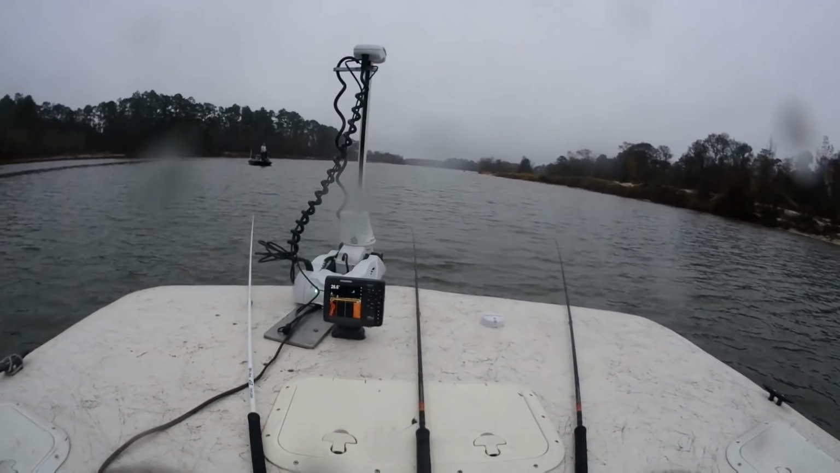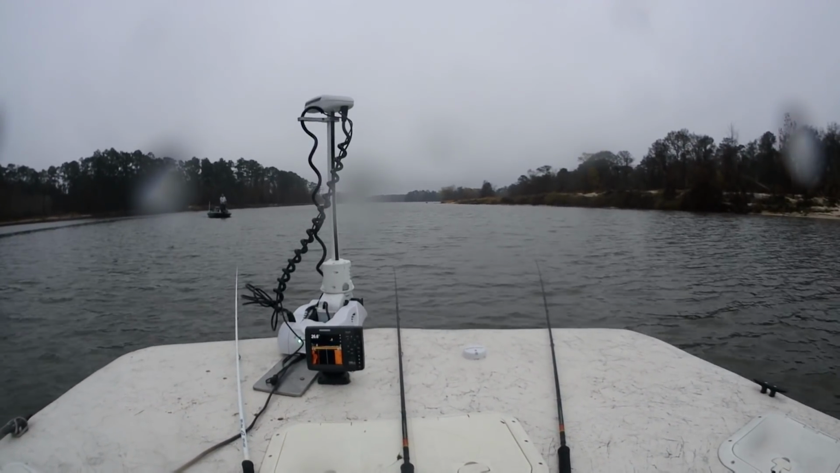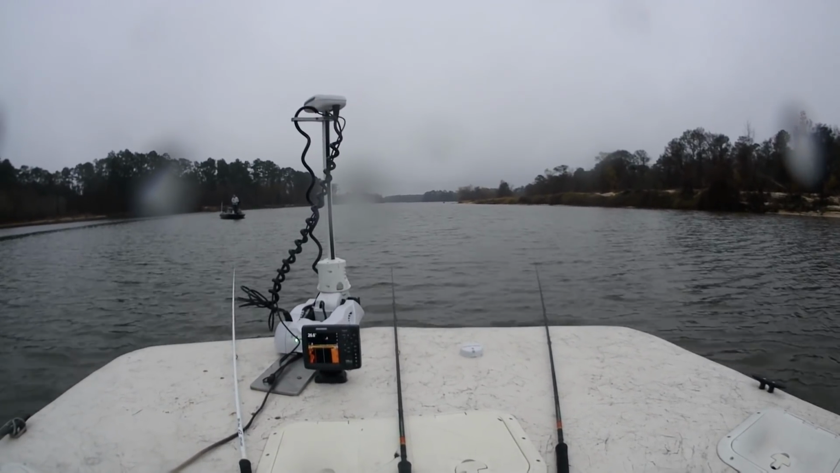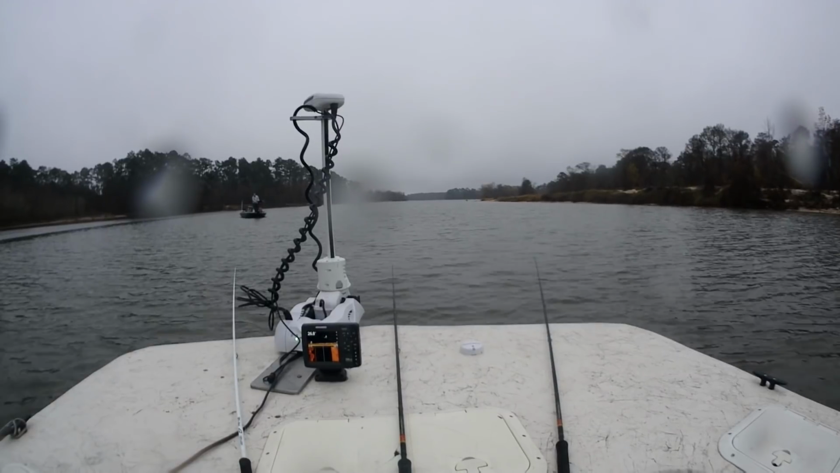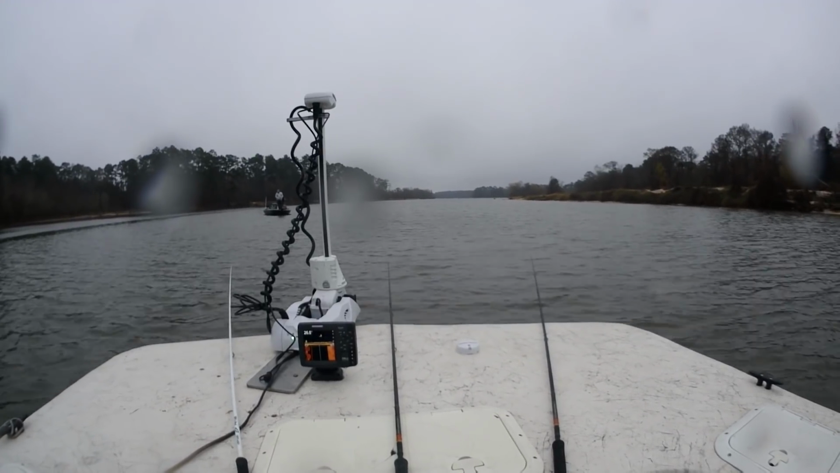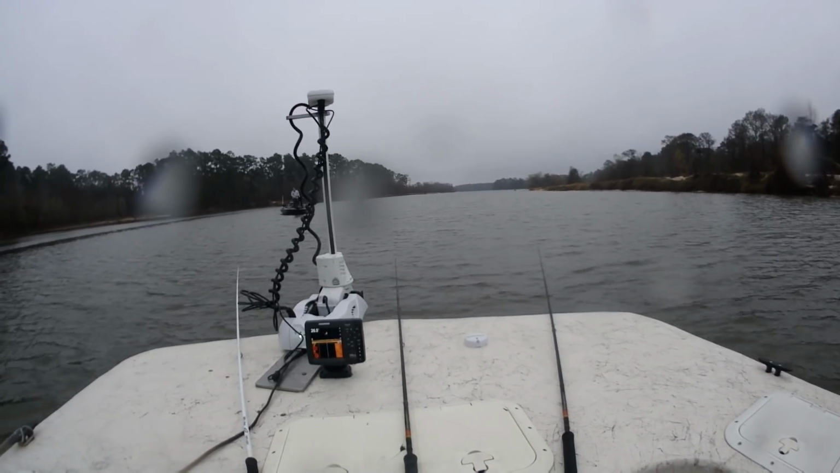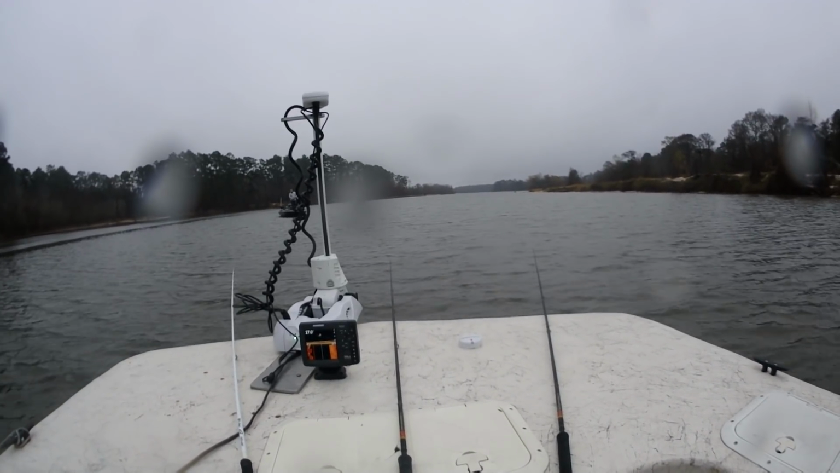I think they're about a foot off the bottom, and that's what's been working for me. As I say, we're targeting those fish that are on the bottom. And just so you know, even though we're picking the fish up that's on the bottom, they're not going to have any of that Wally Marshall mud on the bottom of them.